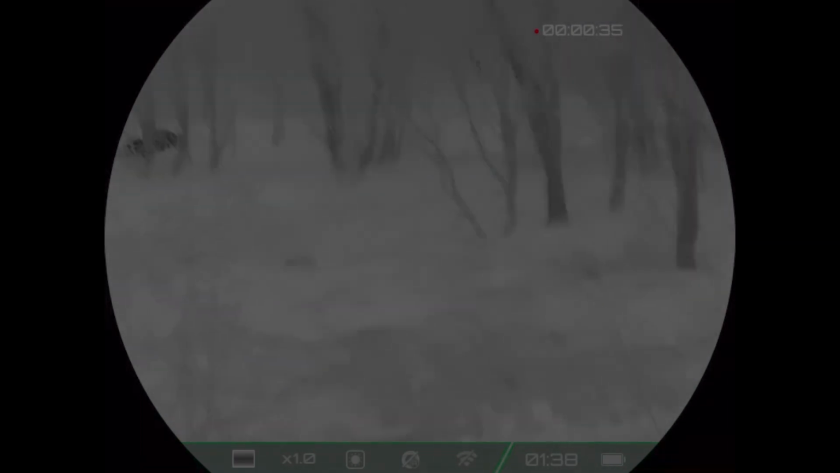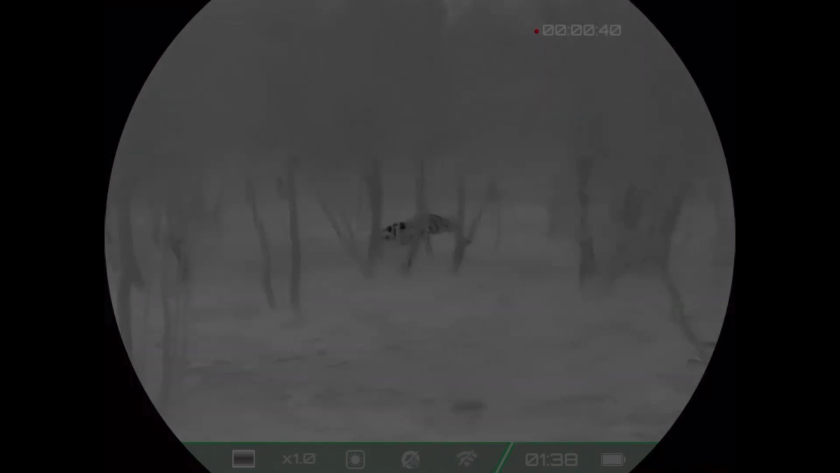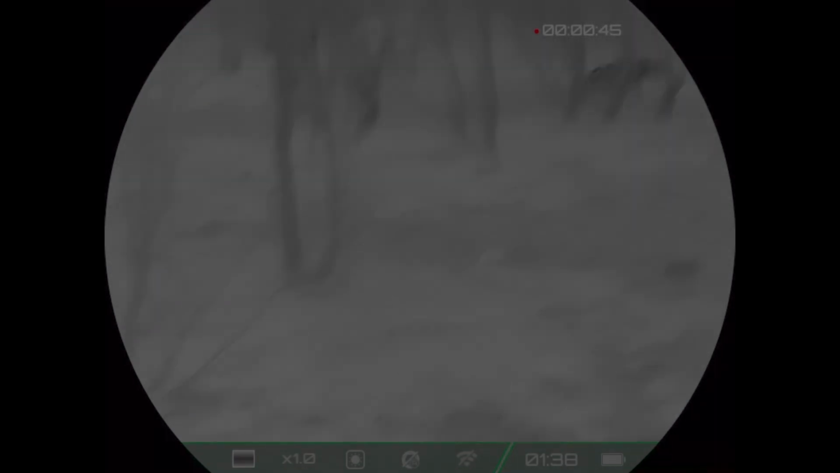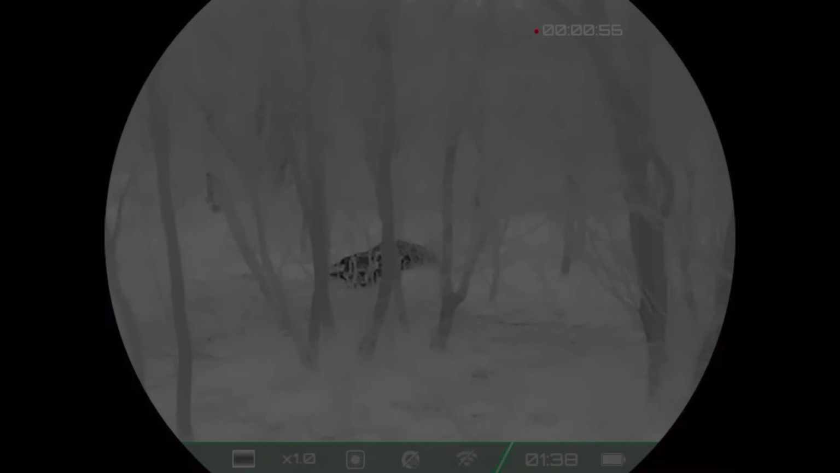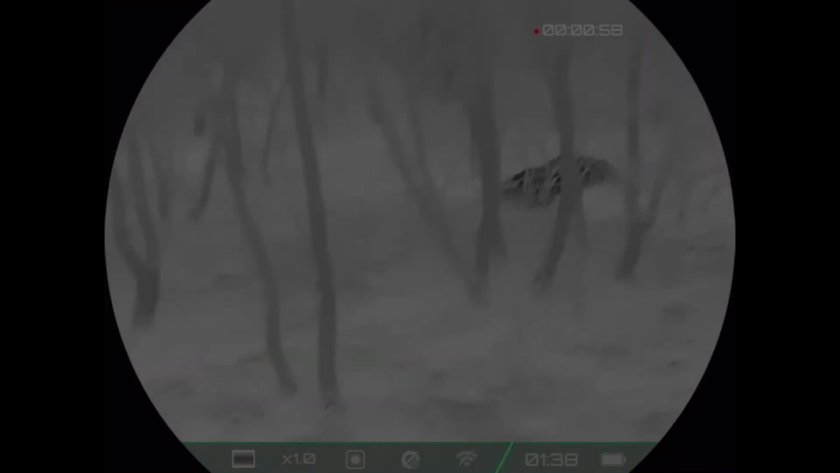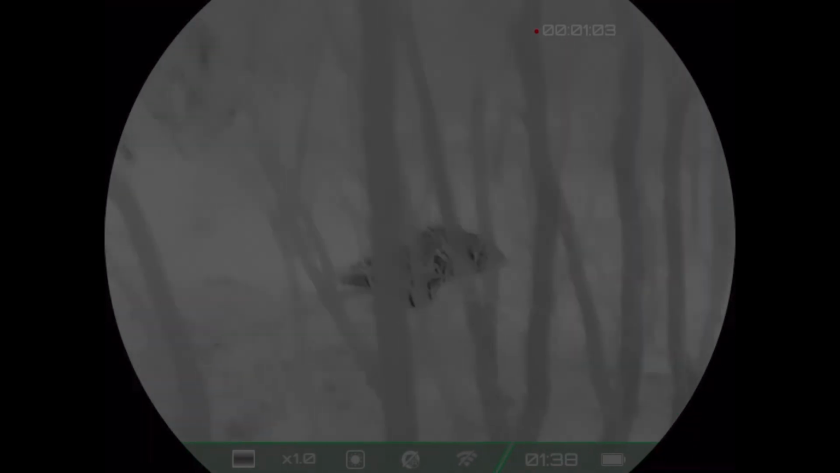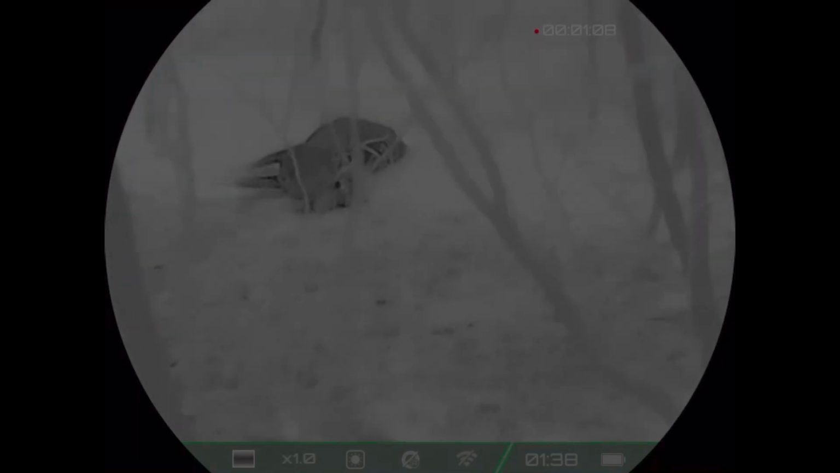Everything's prickly here, all these bushes. Got cactus. Oh heavens. I think I got it. There's cactus here, careful. Beautiful. And here we are. Buck down.